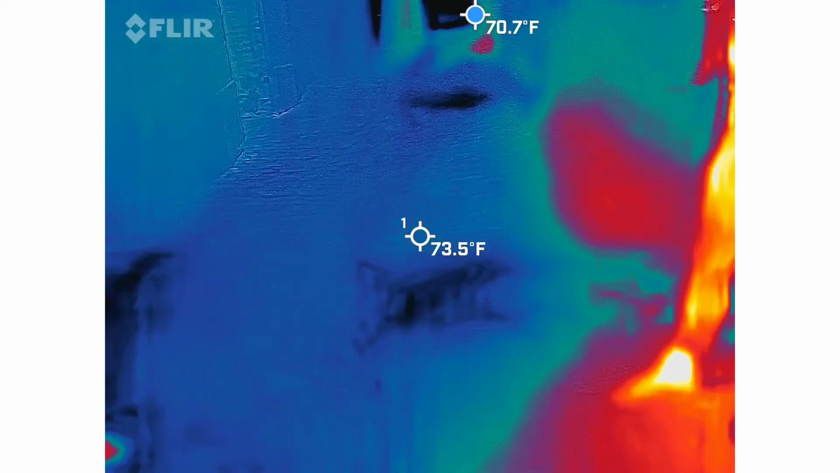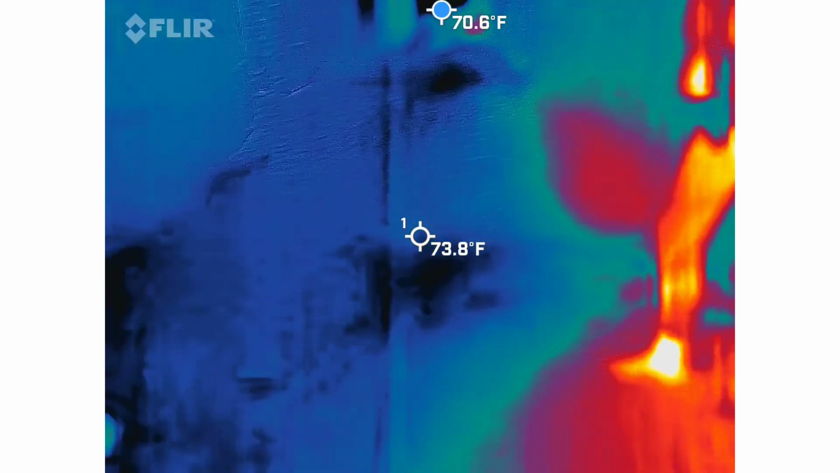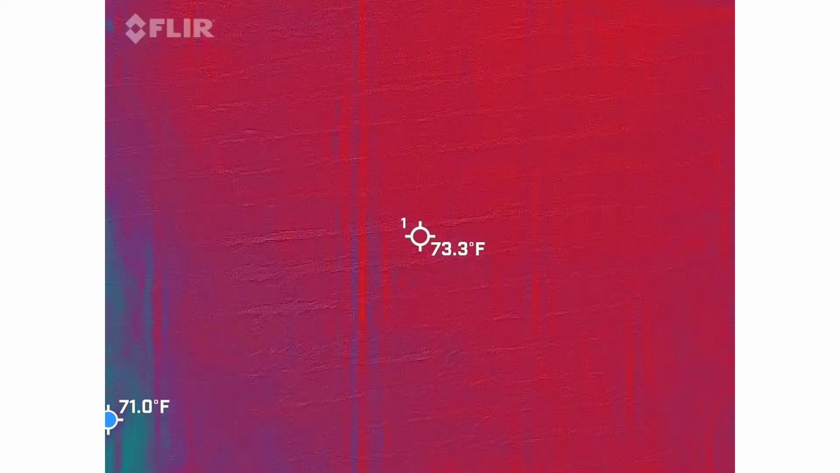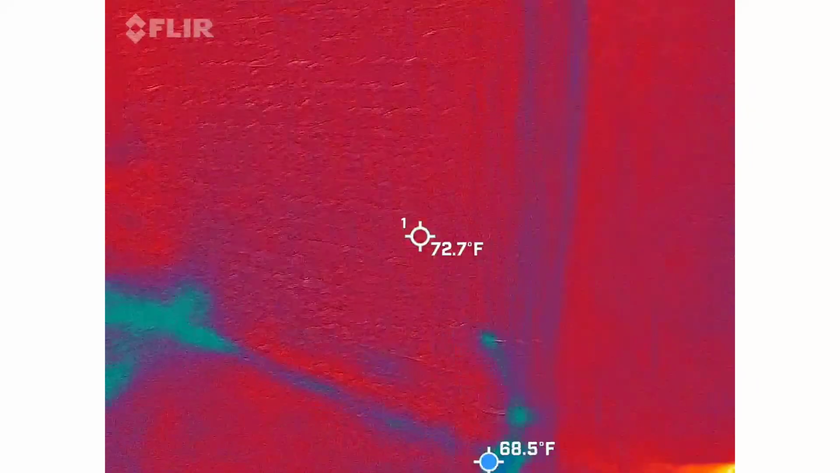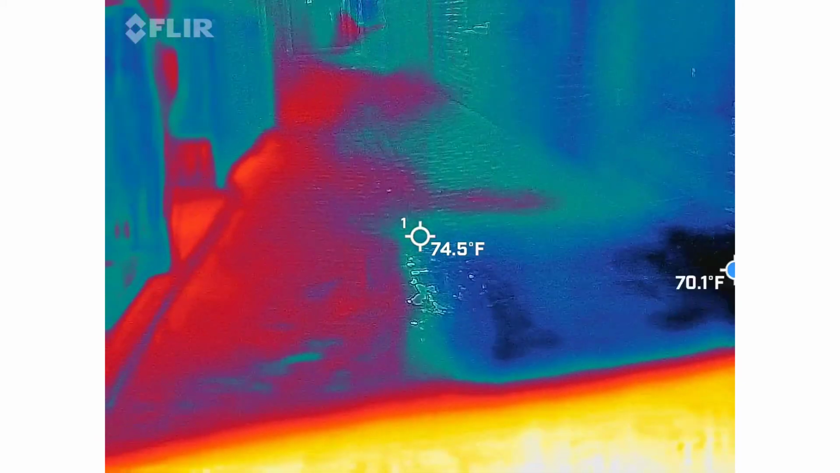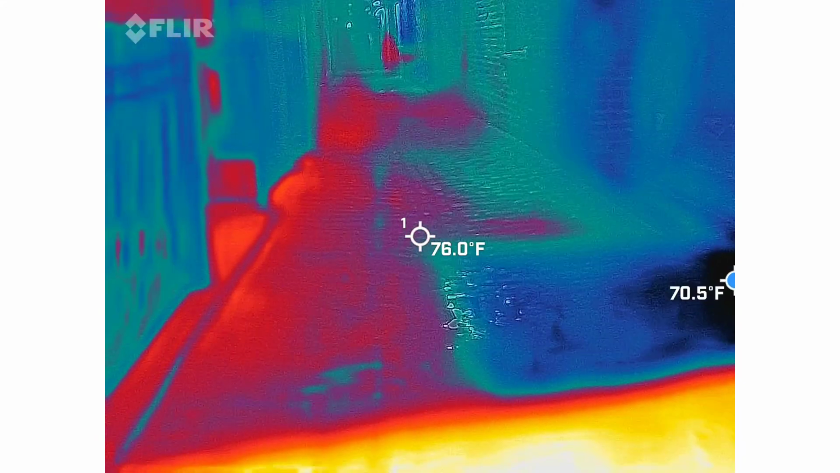I do expect like a 4 to 6 from either building, just because the walls are so thick. But you got an 8. As weird as that is, I normally don't expect any readings right here other than those 4 to 6s. Two nights ago we had a 14, and the night before that we had another 30. Almost like a 30, 24, 26, something along those lines.